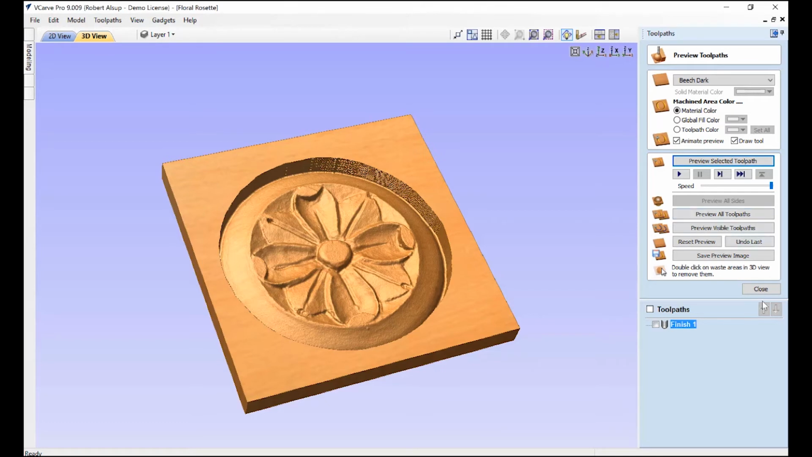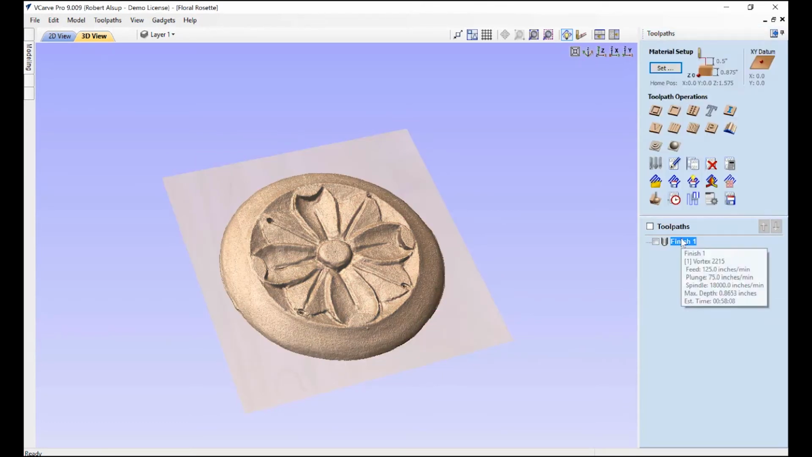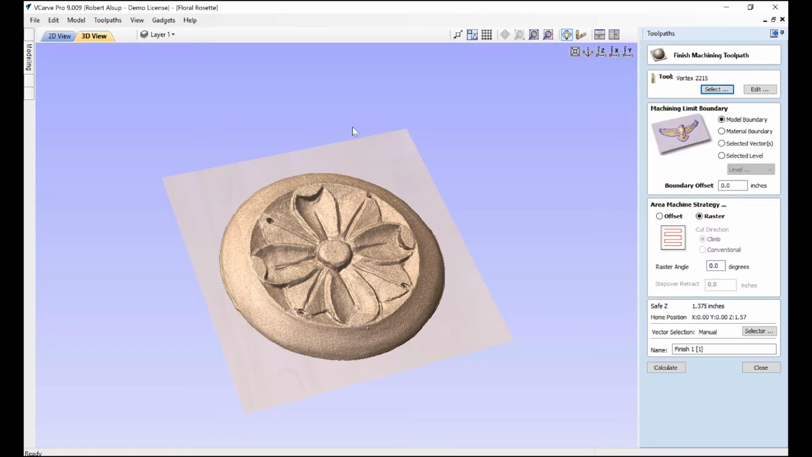And to do that, it's not that hard. So what I'm going to do is I'm going to select that. I'm going to copy it. Okay, open it up. Everything stays the same except I'm going to change the angle. So instead of 0, I'm going to set it at 90. And I'm going to calculate it again. Everything stays the same.